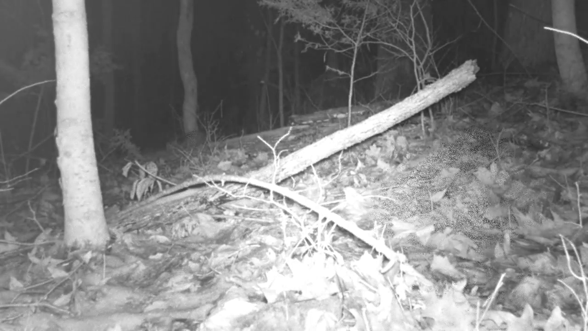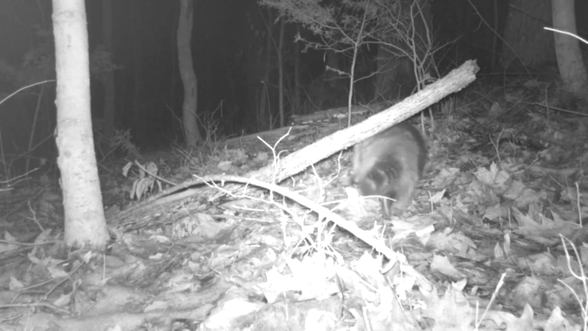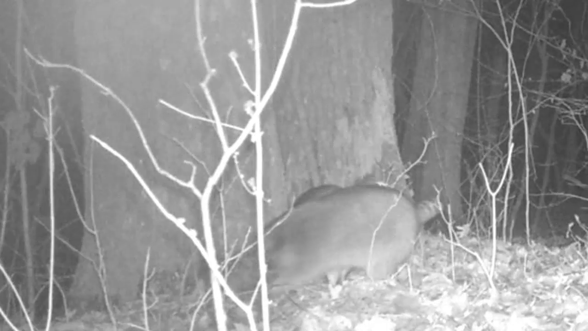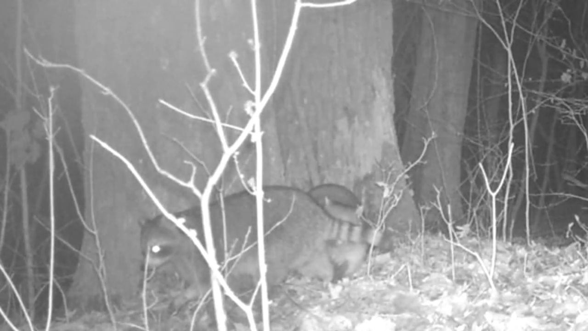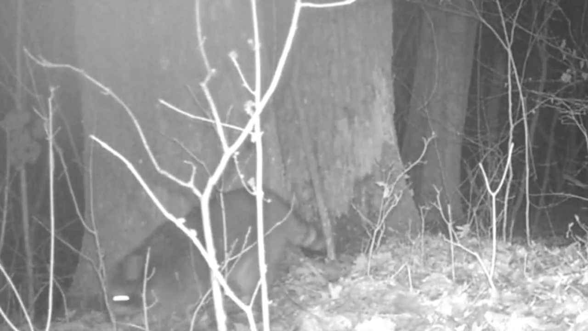Now these old coons, they're always in the mischief. Always got to be in front of that camera, like they got to be the star. It don't matter what the weather is, they're always out, looking for something. And they run in little groups too. Let's go see what we can find.